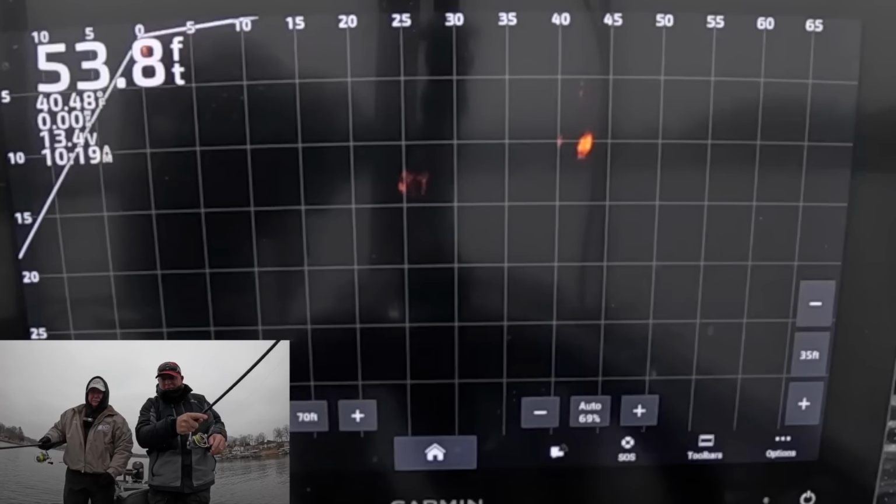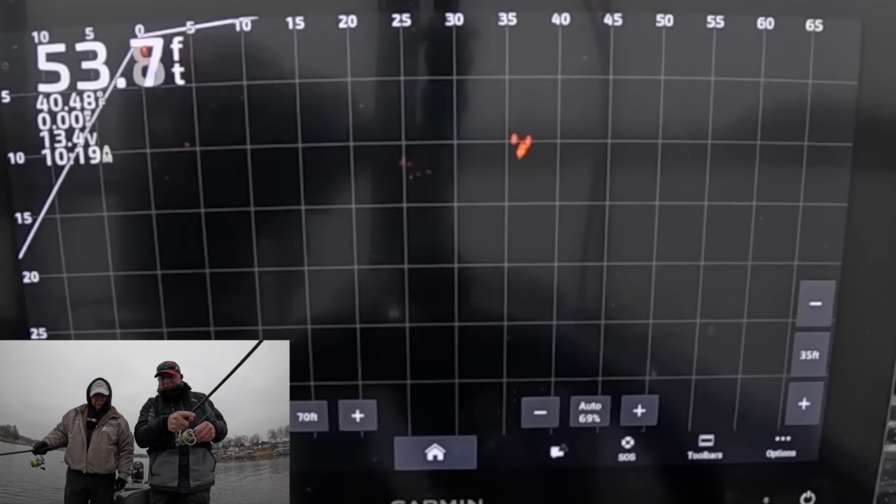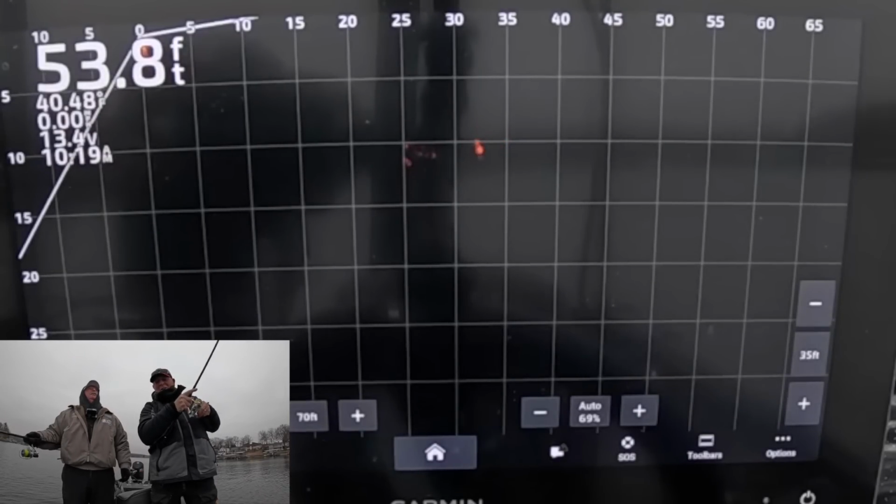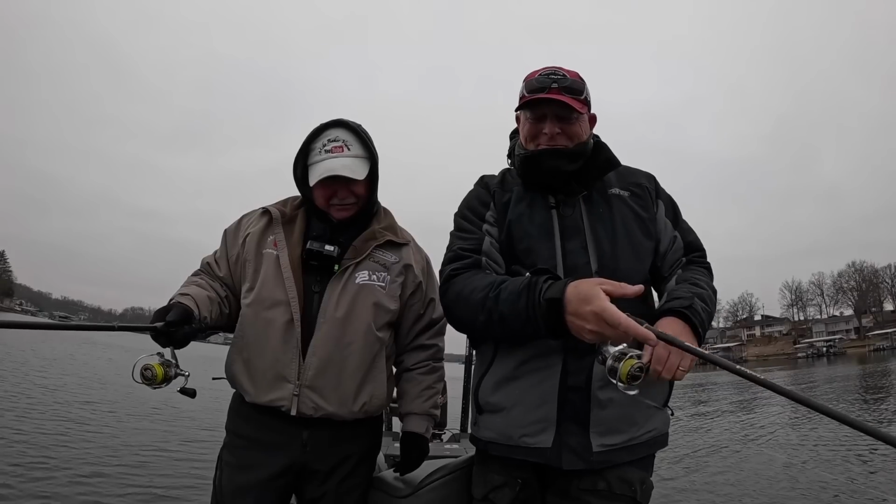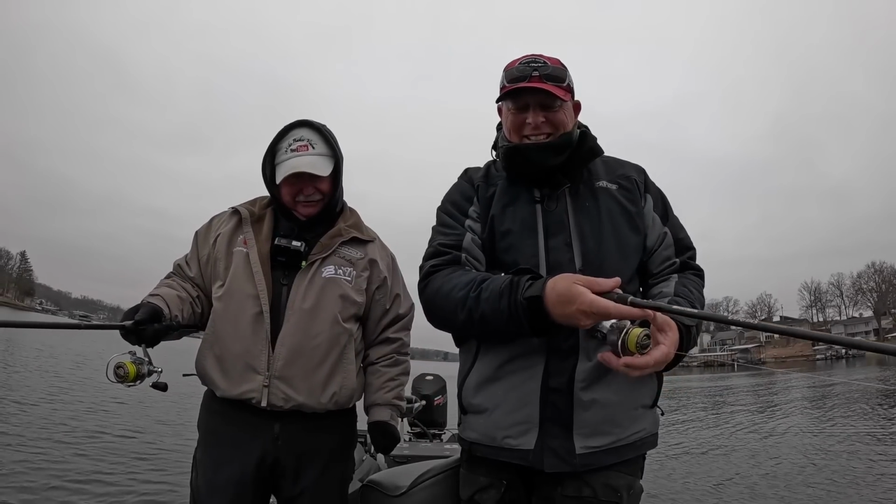Come on, darling. He's spun around. Oh, yeah, here he comes. Here he comes. He's coming after you. Oh, come on. Oh, I had him for a second. You hit it, didn't you? I had him for a second. Oh, dadgummit. That was fun.